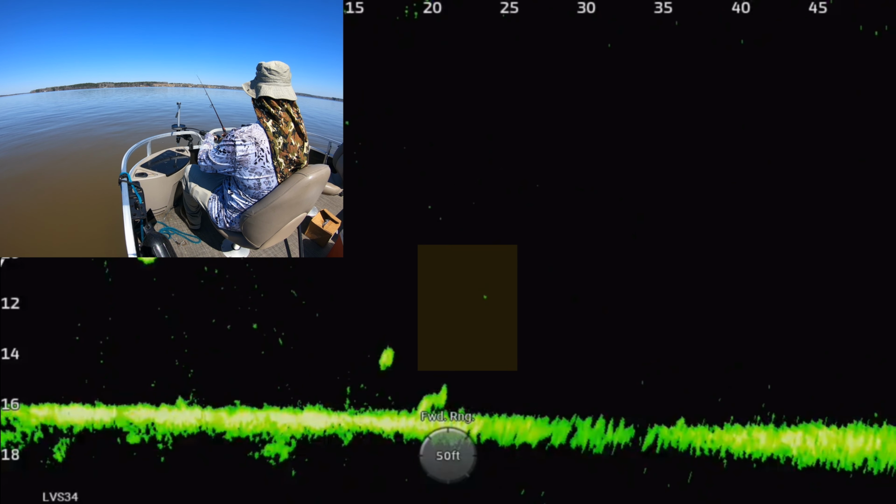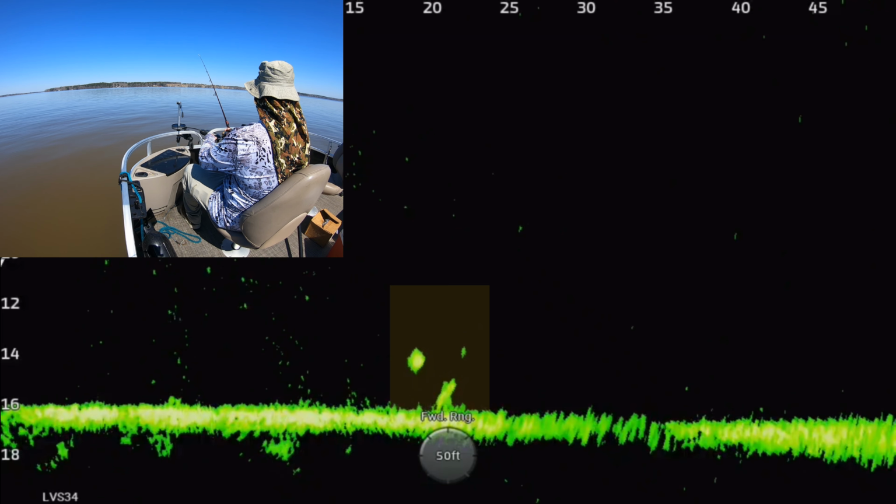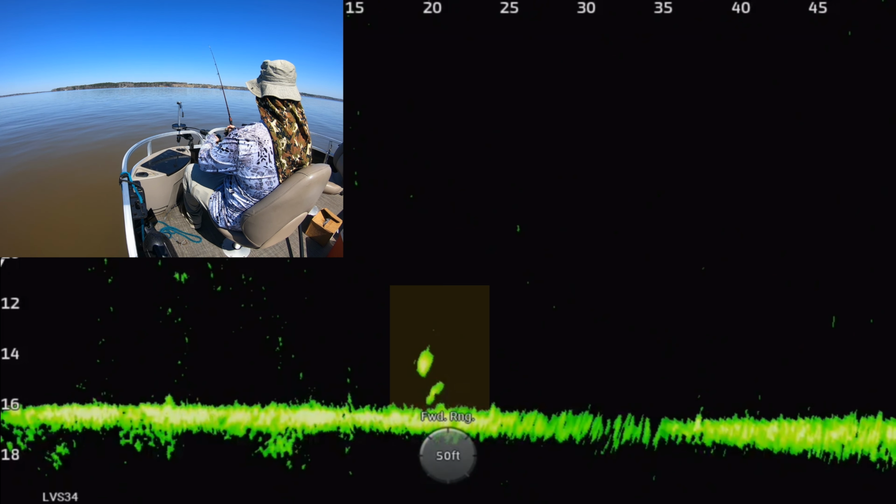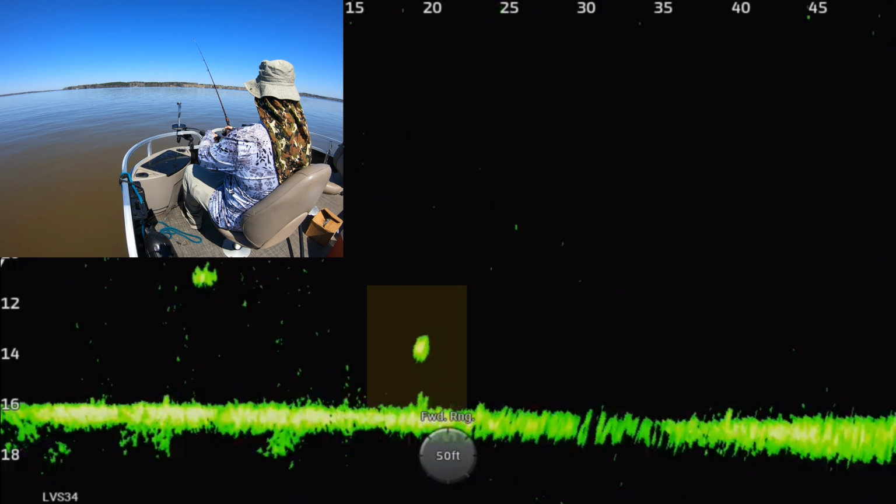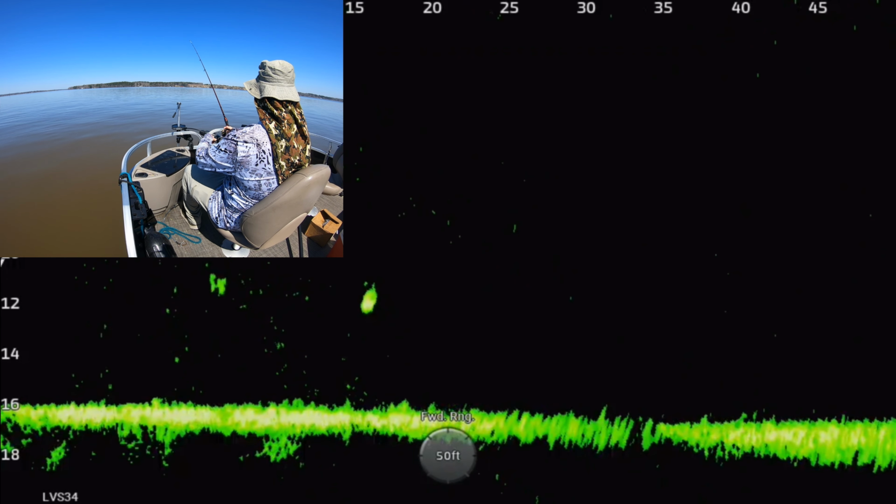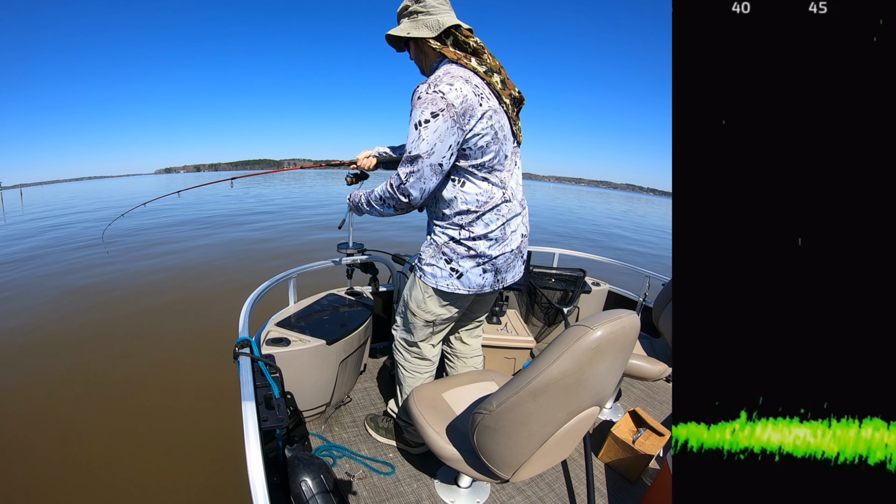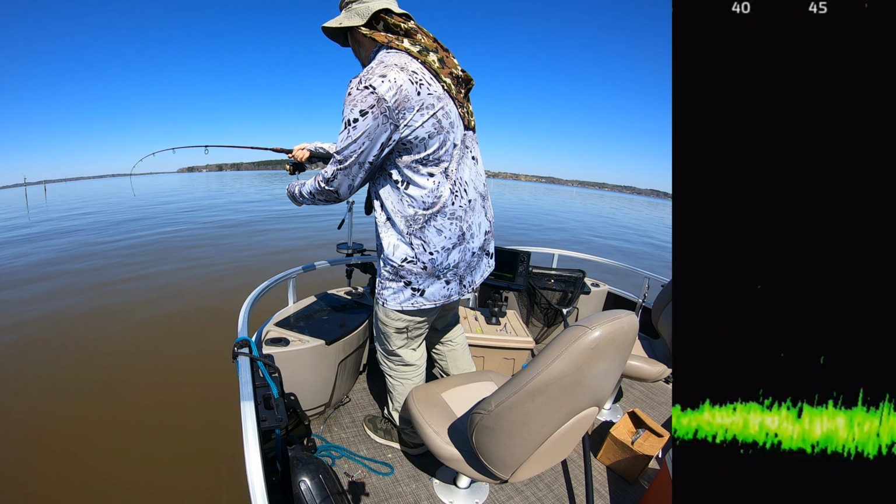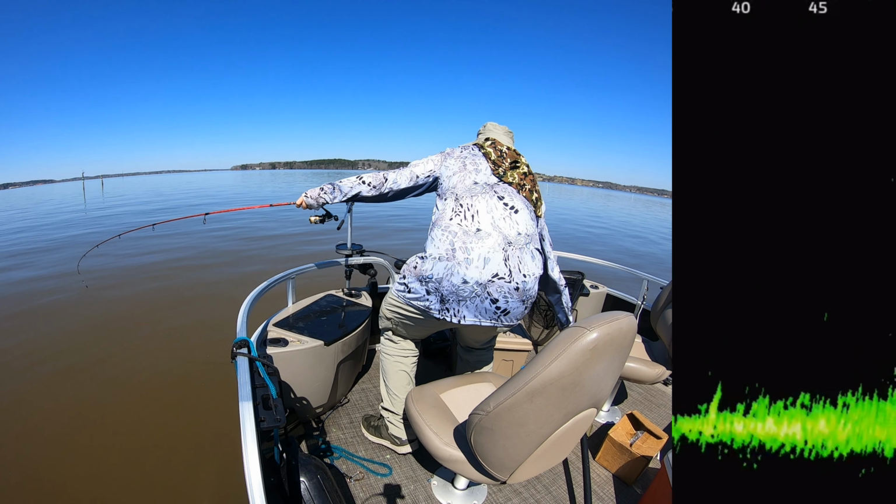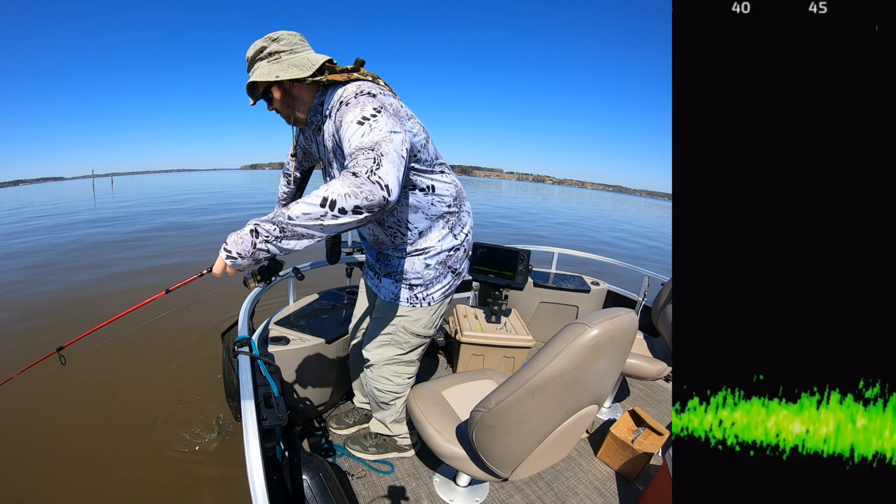Like I said, this is early spring on Lake Darbonne in North Louisiana. There are fish pushing into the shallows right now, and they're going to keep getting more and more in the shallows. But at this time of year, I generally start out in the deeper water and look for these that are suspended. They bite a little better, it seems like, and you can find them a little easier.